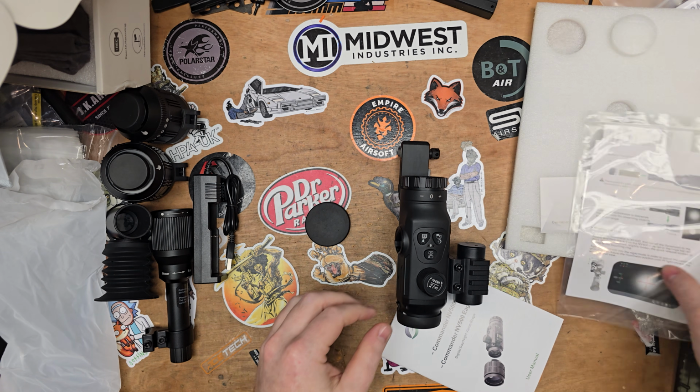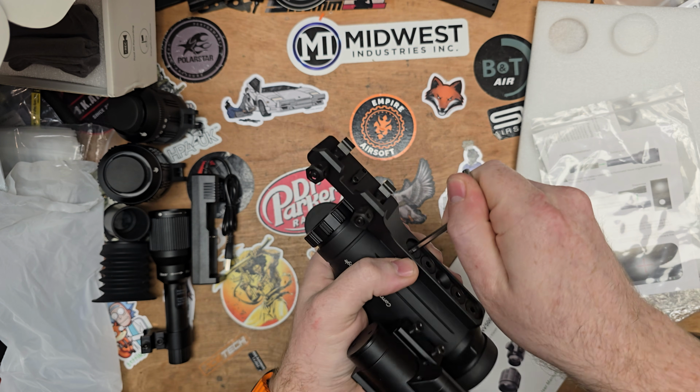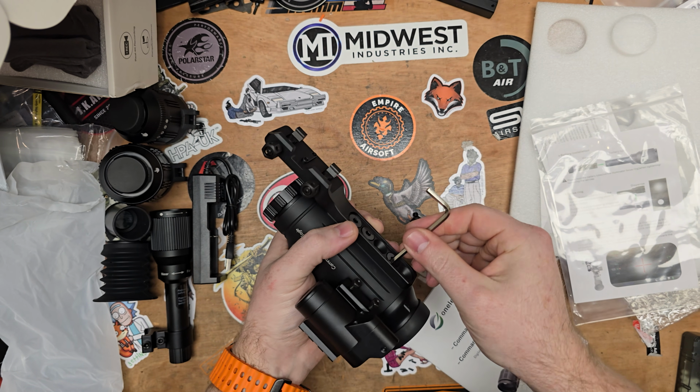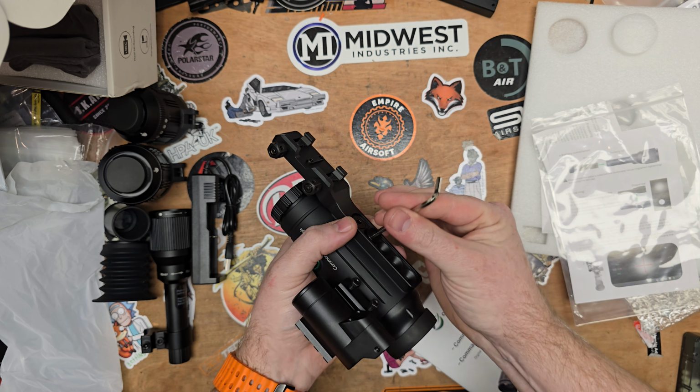What do I do with that Allen key? There we go. So we'll spin this back the other way around because I put it on the wrong way. So hopefully I'm going to be able to get a bit of footage of this for you, just so you can see what it's like.